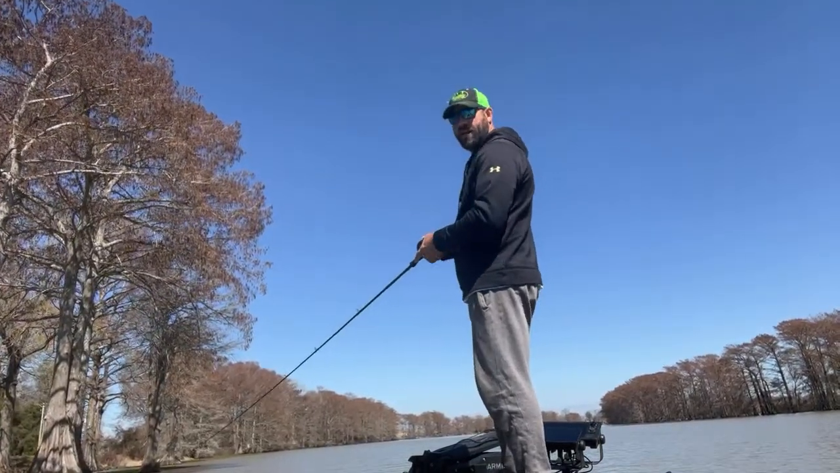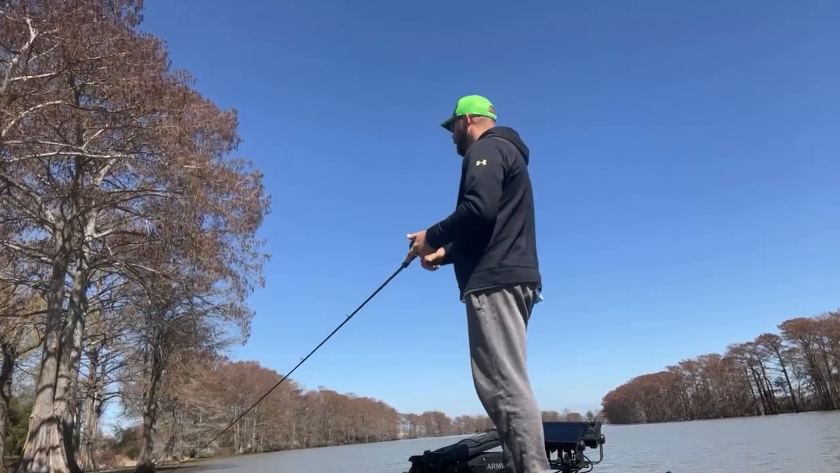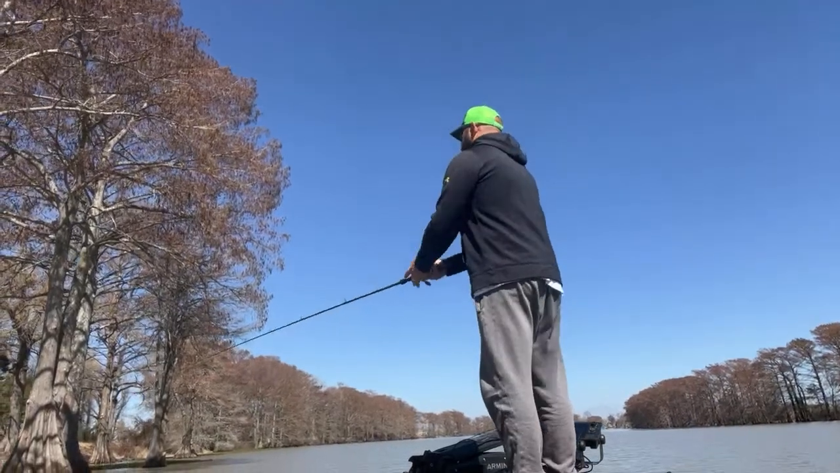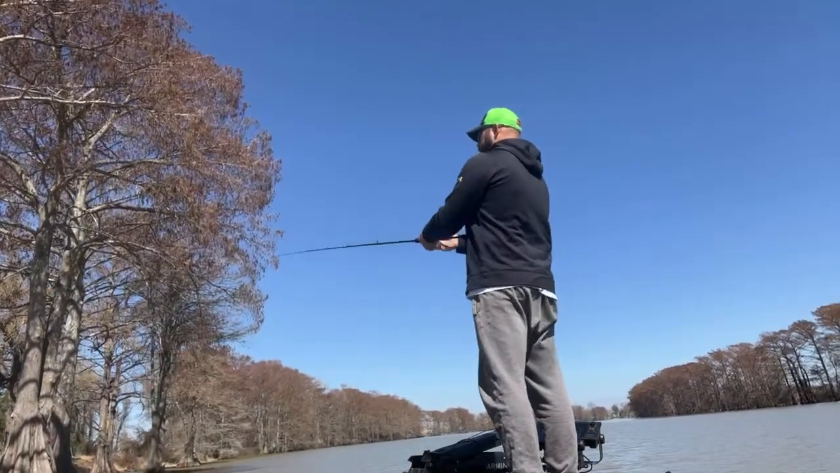I'd rather fish these cypress trees than anything else. I love fishing a cypress tree. I mean, love it. Especially if you can get one when they're really pulled up and they're really biting.